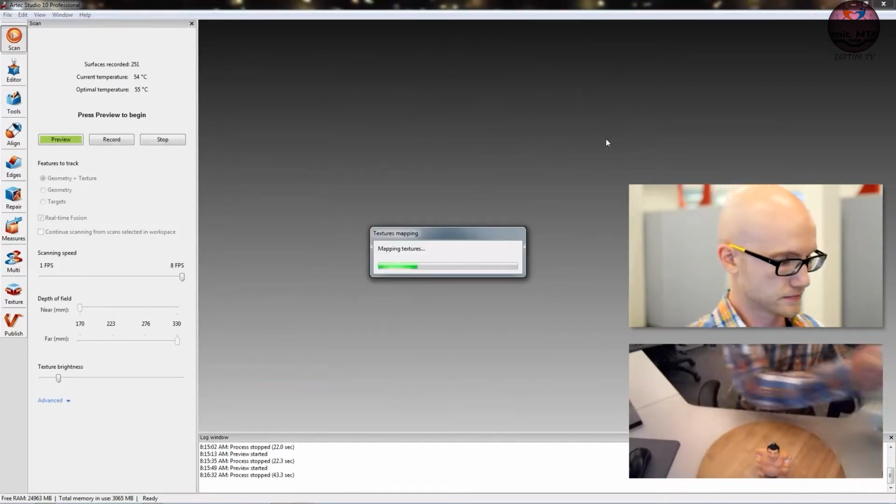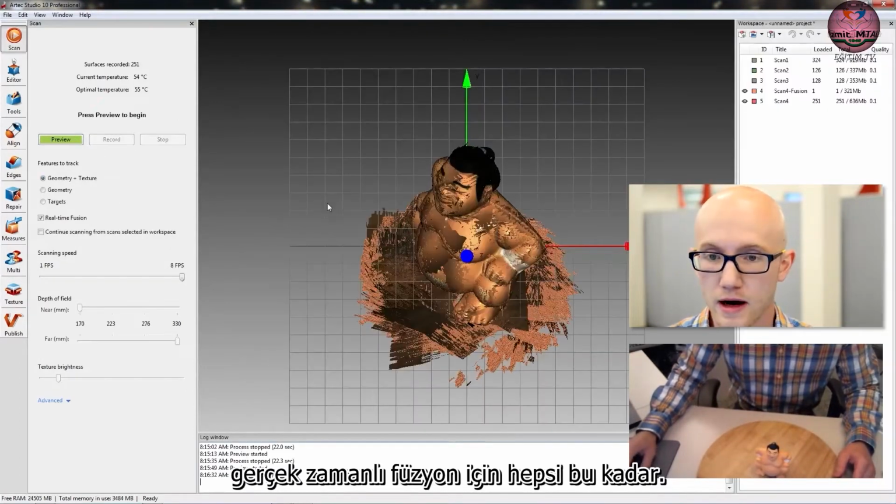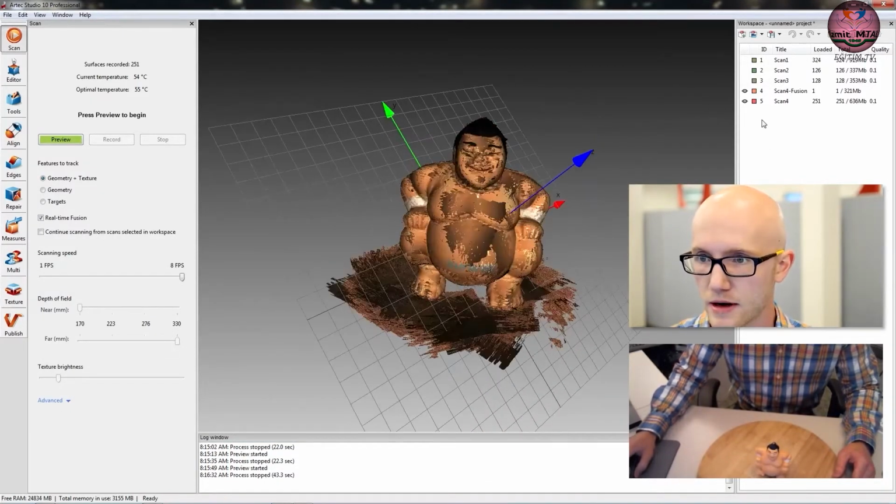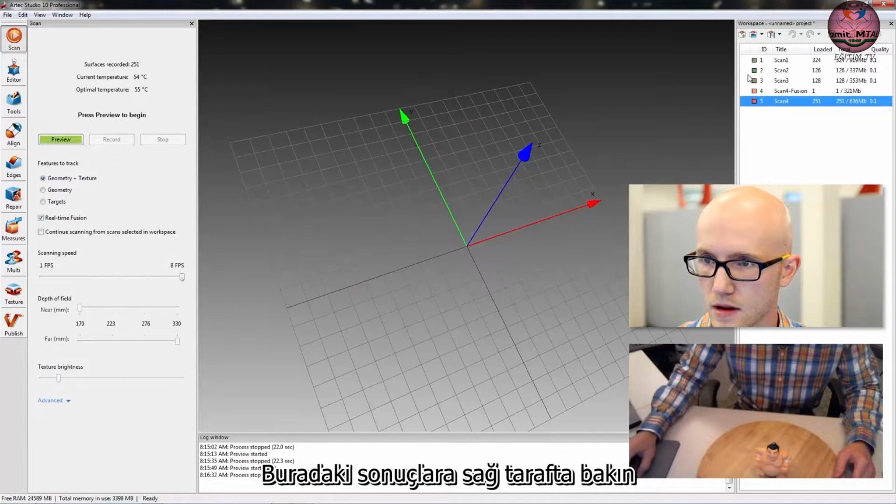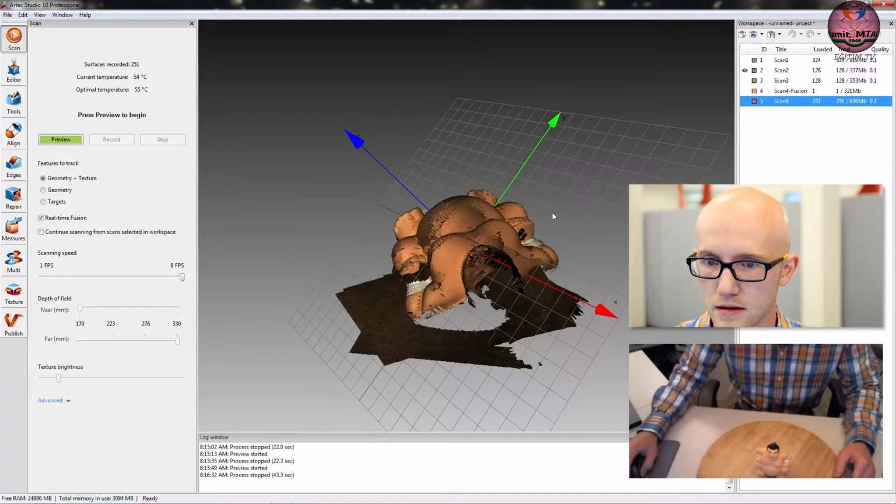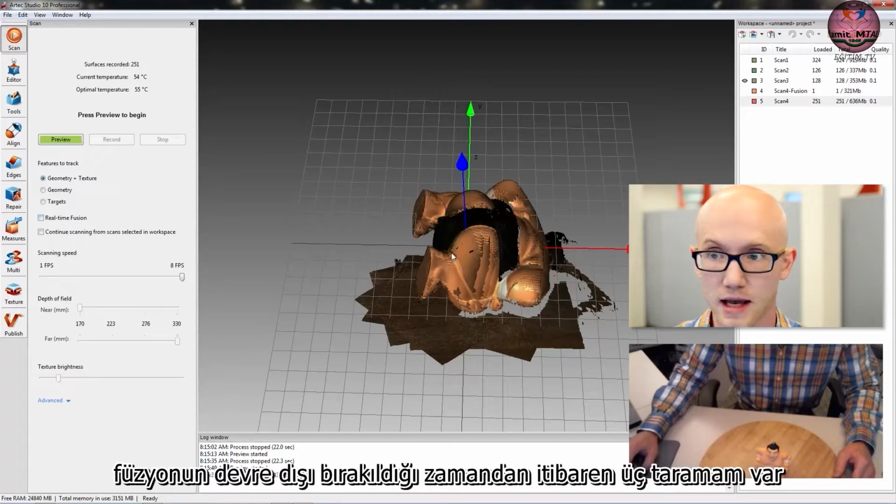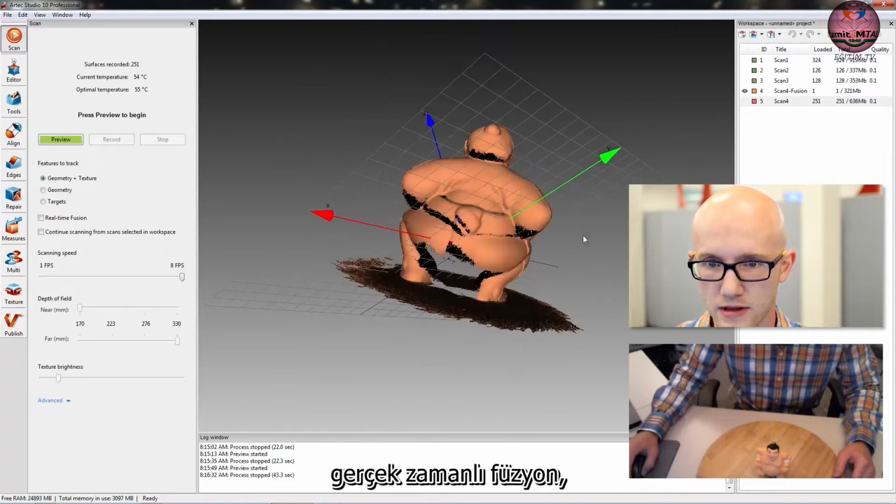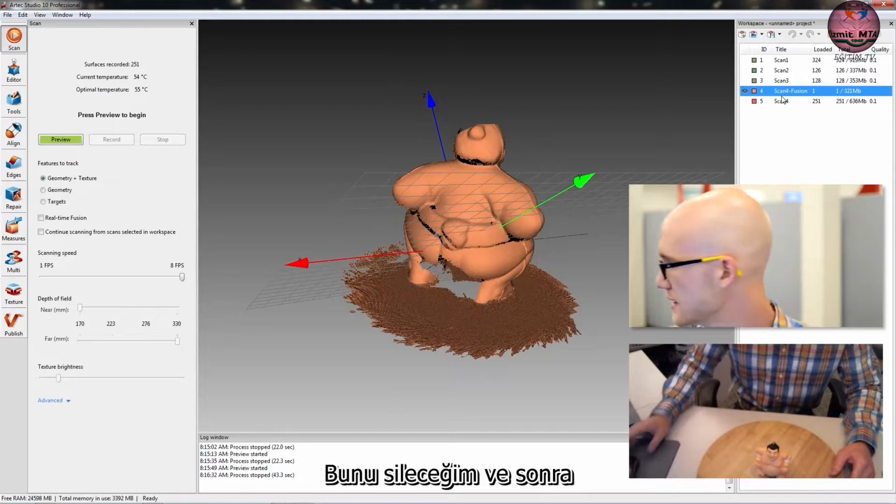That's about it for the real-time fusion. I think we're done with the scanning. So now what we're going to do, if you look at the results here on the right-hand side, I have my 3 regular scans with real-time fusion disabled. But I also have this actual fusion. This is the real-time fusion that was created with the real-time fusion mode on. I'm just going to delete that.